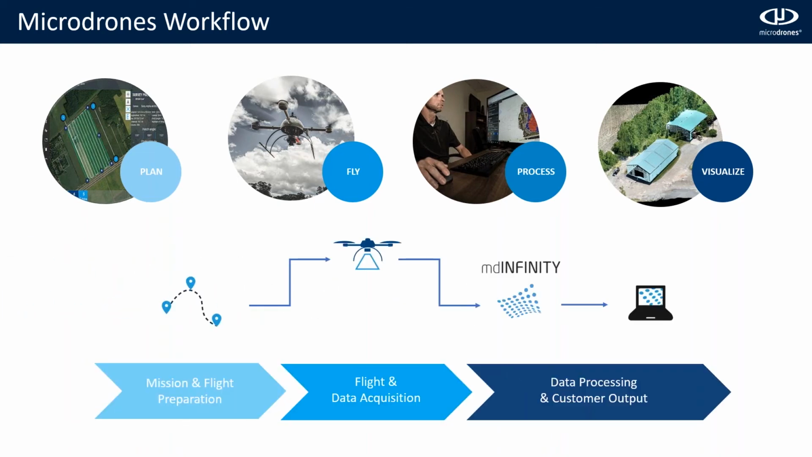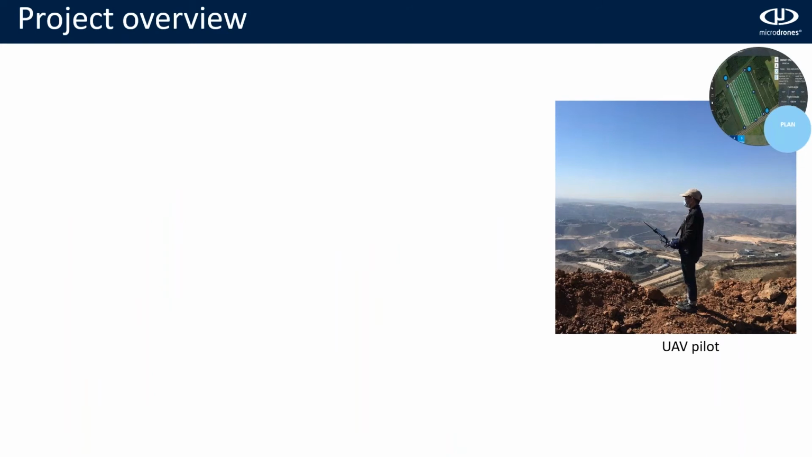And for this, here is the workflow. We will use MD Infinity for the processing part, and for mission planning, we will use MD Cockpit, and for the data acquisition, well, our drones. And let's start. The first part is to see the project overview.